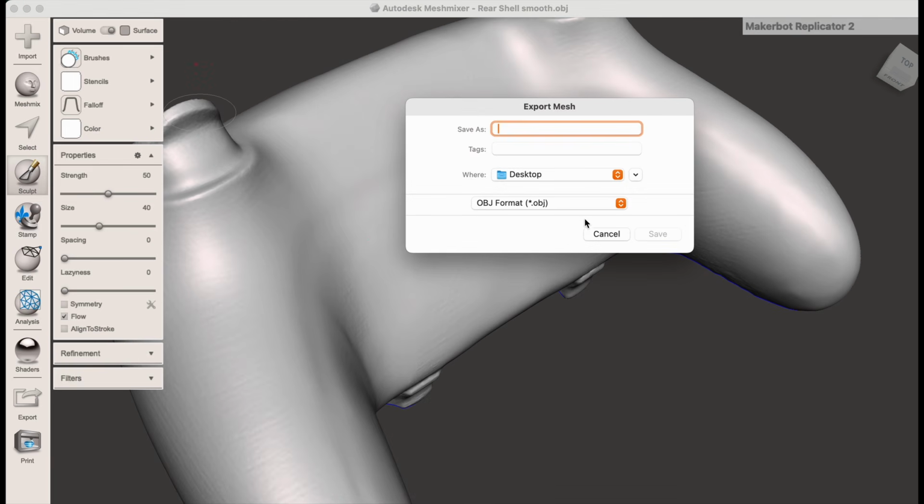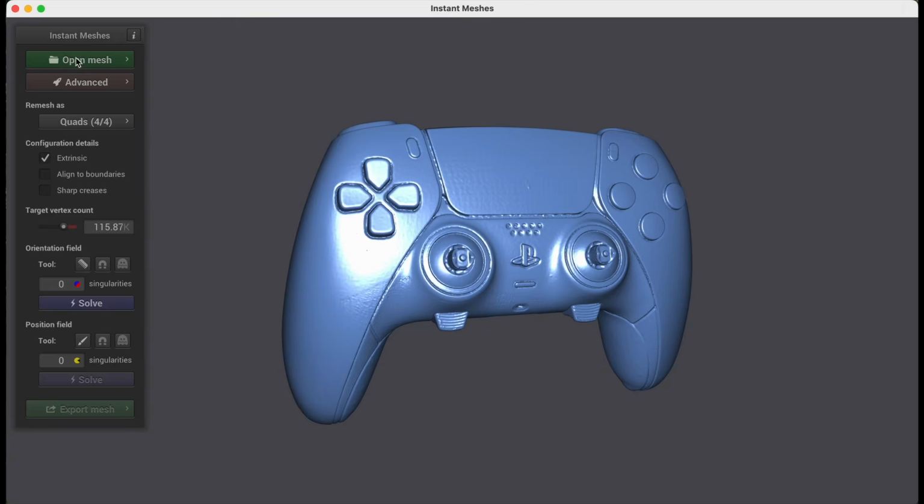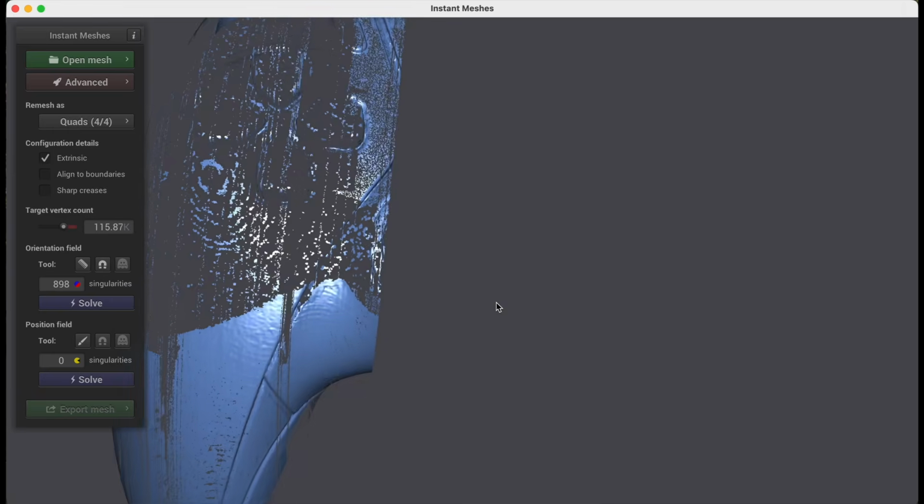Now we can export this. In order for Fusion 360 to turn this into a solid, we need to change the mesh topology. We're going to turn it from a triangle mesh into a quad mesh. And we're going to use a tool called Instant Meshes. It is another free piece of software. After you open your mesh, we're going to remesh it as quads. I usually leave most of this stuff alone. I just hit solve. And now we can have a look at the flow.